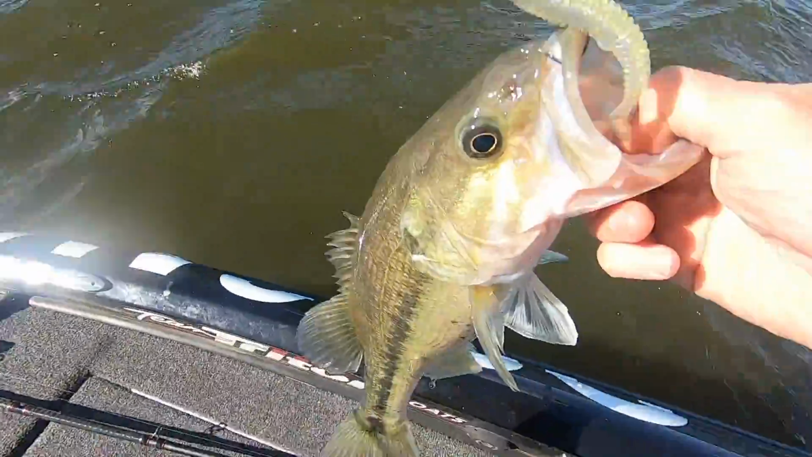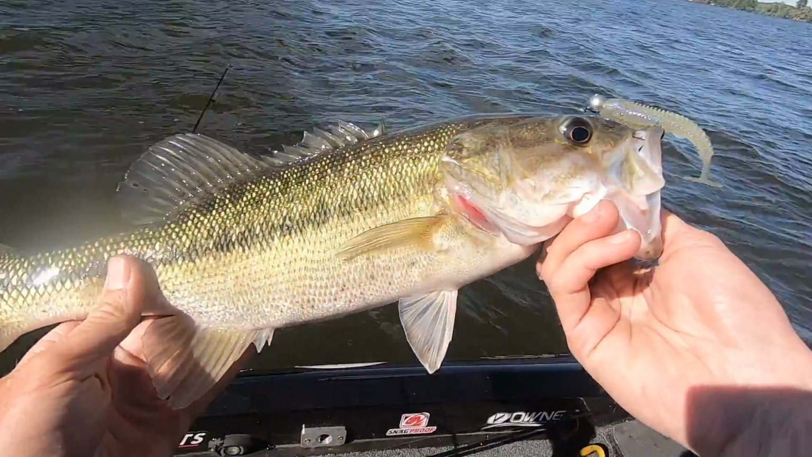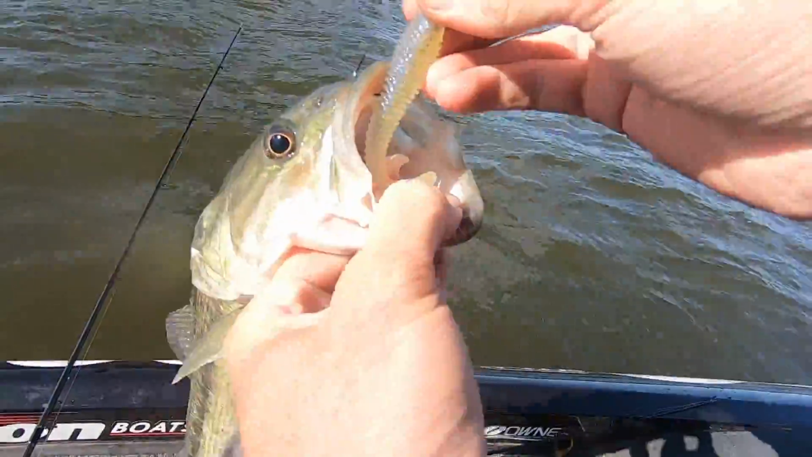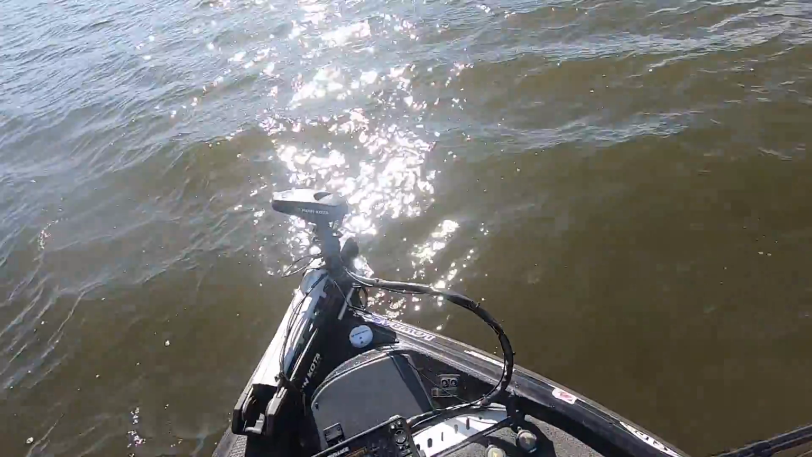Come here, get your butt up here. Look at that. That's the first deep fish I caught, boys. I have been waiting on him. Got him right in the tip of the mouth. Look at that. Got him.